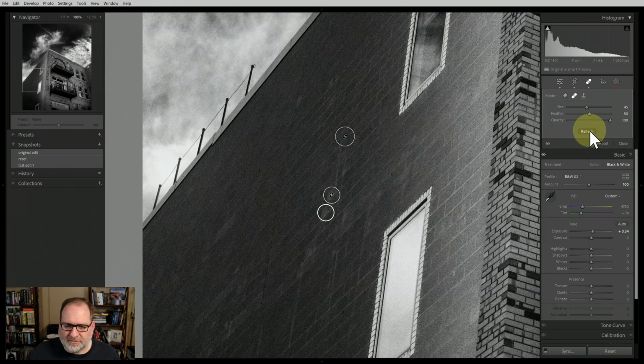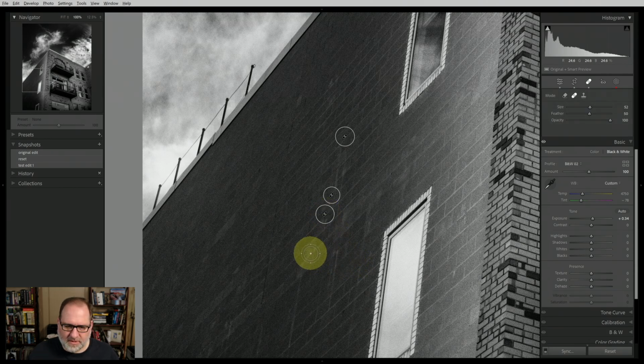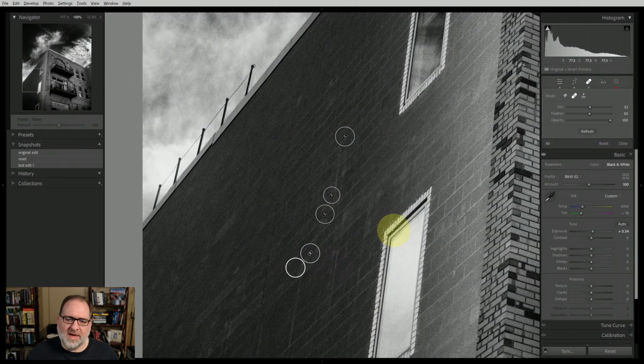This one, we'll refresh this one because that's actually the spot I'm going to do next. Very good. And then maybe a little one here. All right. Maybe one more. Okay, so that addressed the worst of it. Maybe I'll just grab this one up here too. Get rid of some of this, the water stains coming down the side of the building.